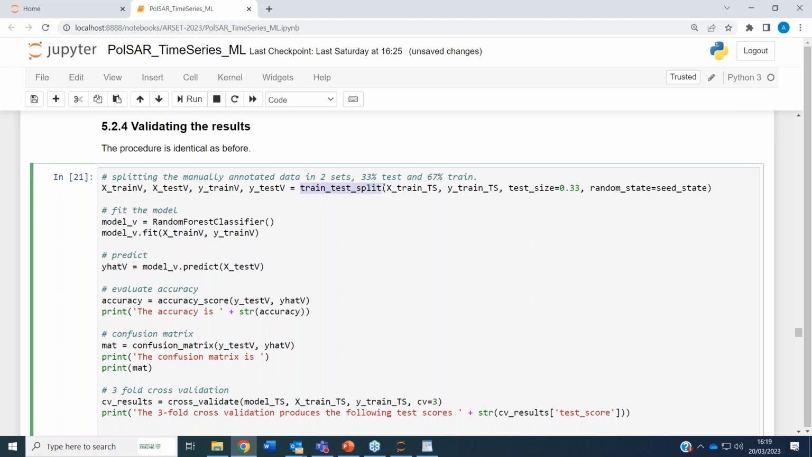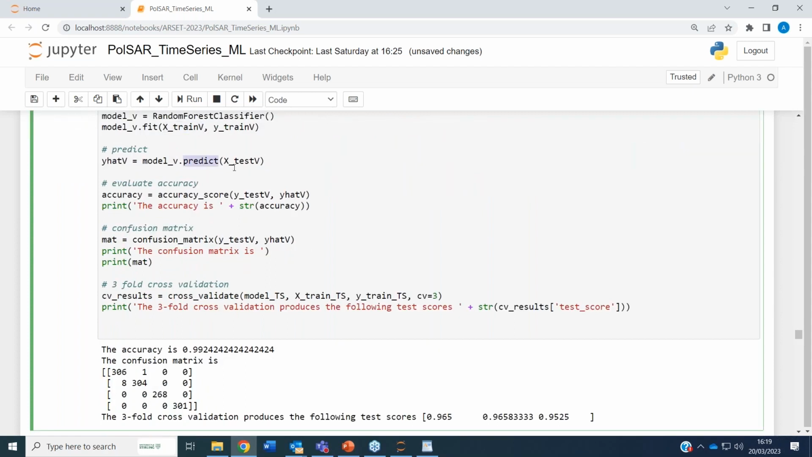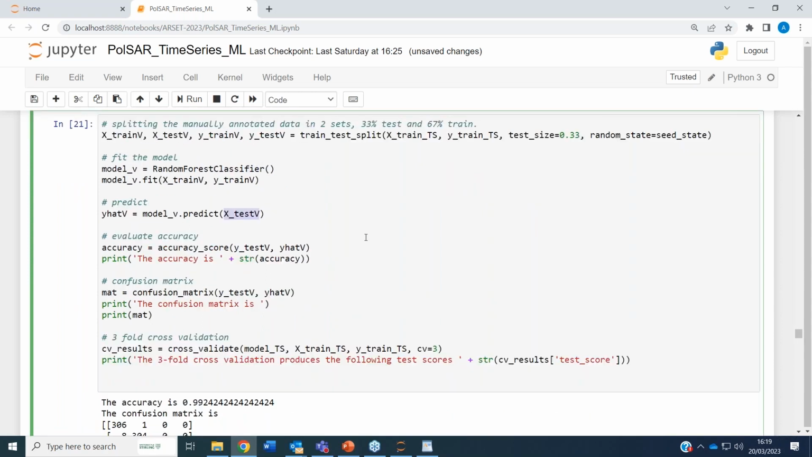So we split our areas of interest, our ROIs, into 33 for test and 67 for train. Then we train over the train part, and we predict over the test part of these samples. Then we can calculate accuracy and confusion matrix.